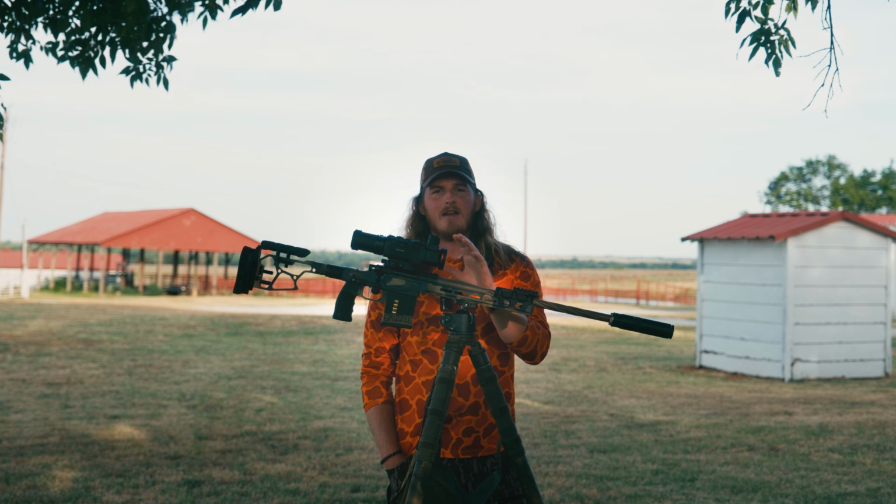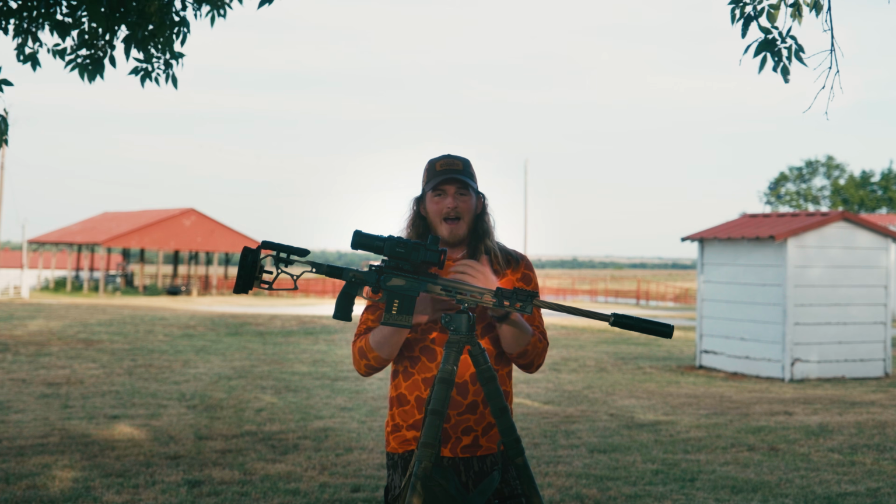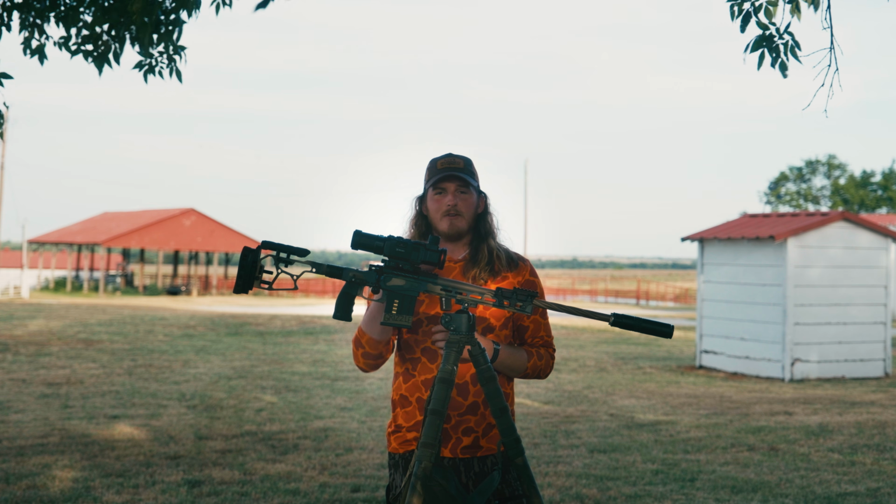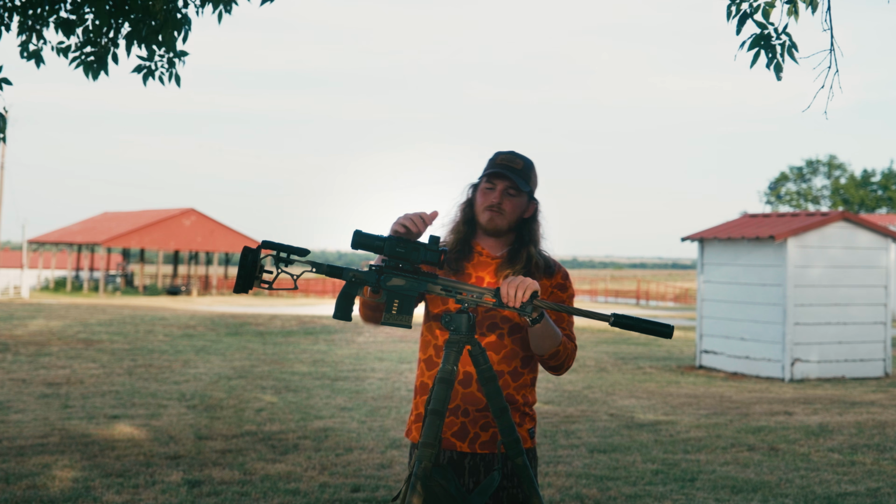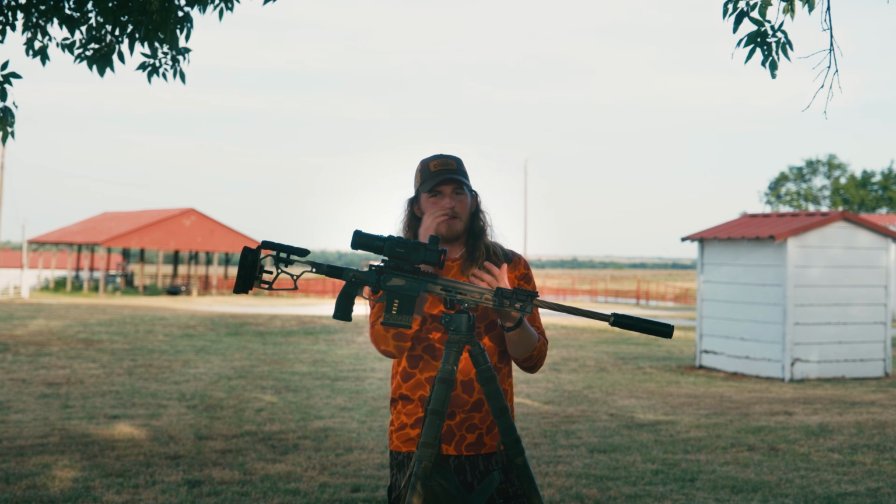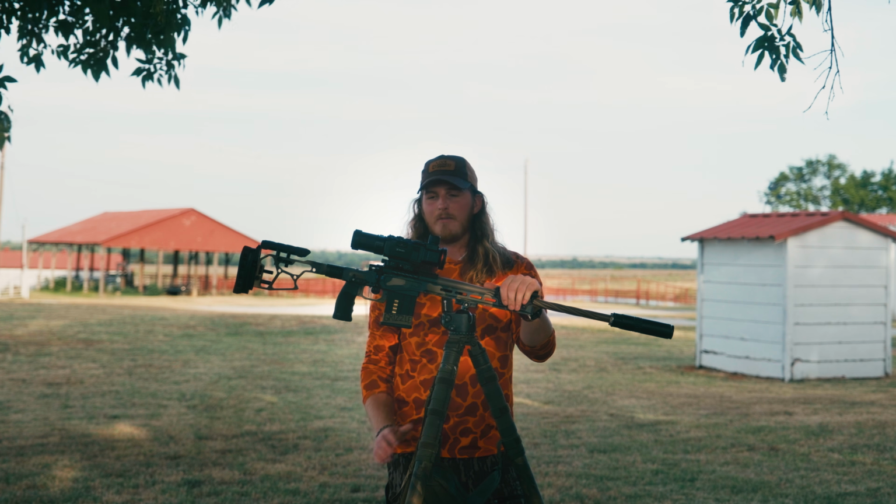Having that autofocus is a huge benefit, because when those pigs did start running, I didn't have to think about it. Regardless if it was at 100 yards, 40 yards, or 250 yards, the optic just snaps on. The way it works is it reads off the rangefinder, calculates where the focus should be based on how far it is, and it snaps on. It snaps on quick, not a problem at all.